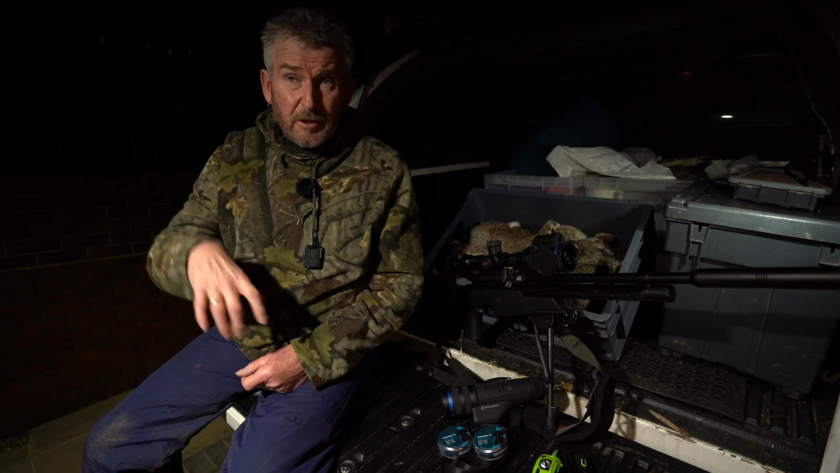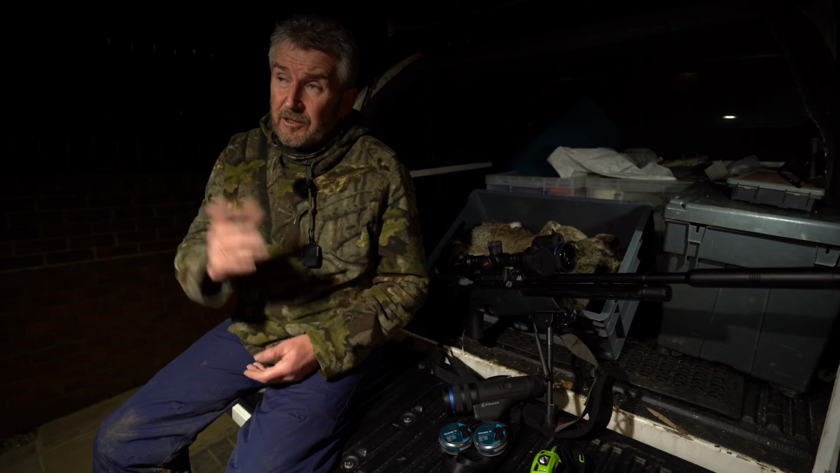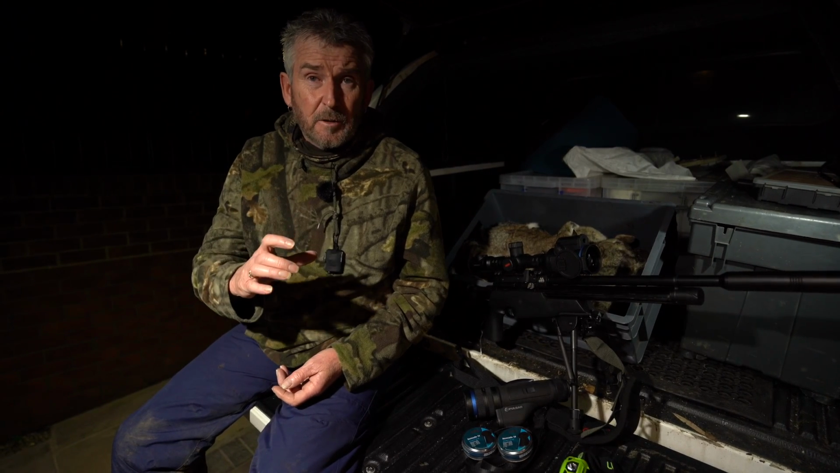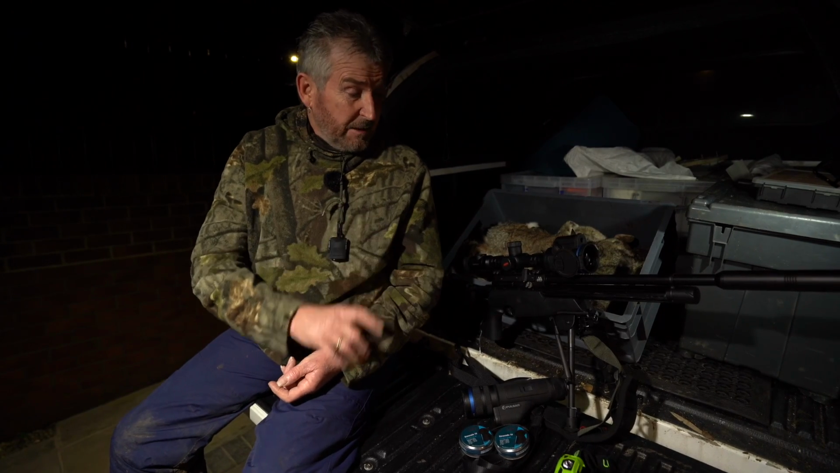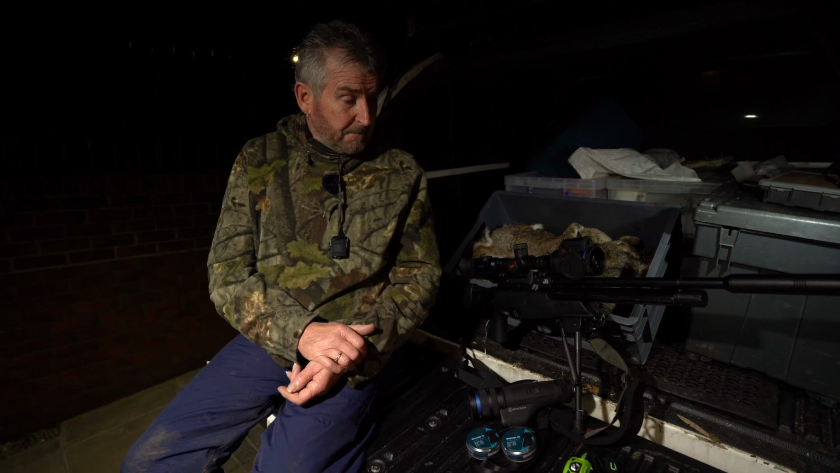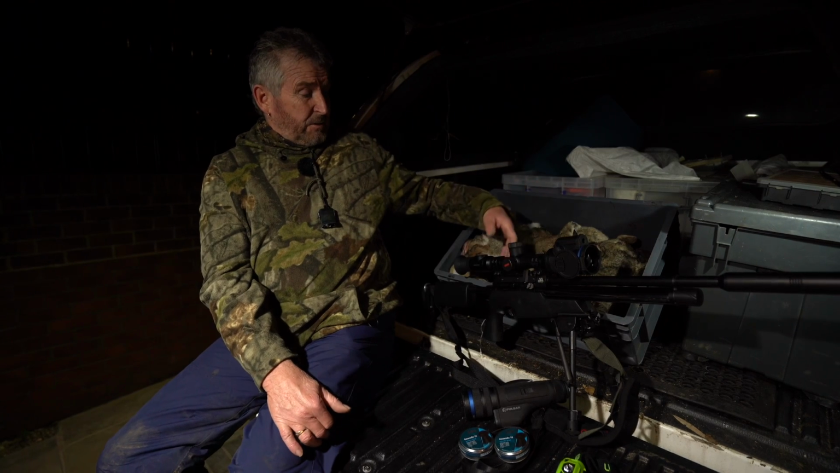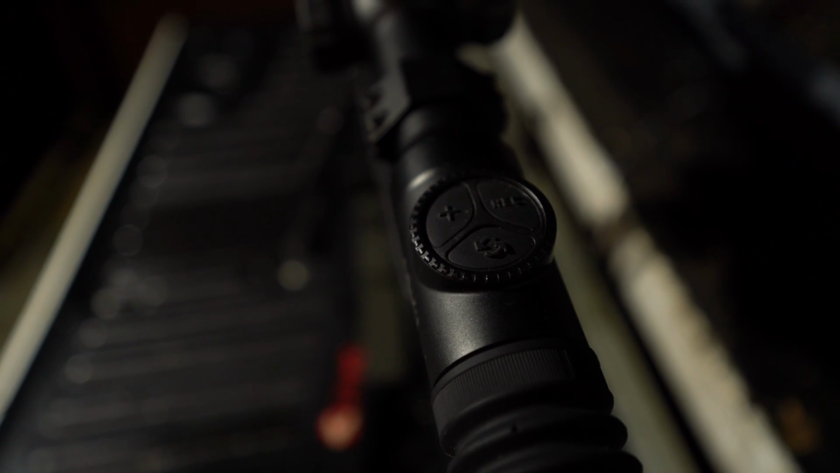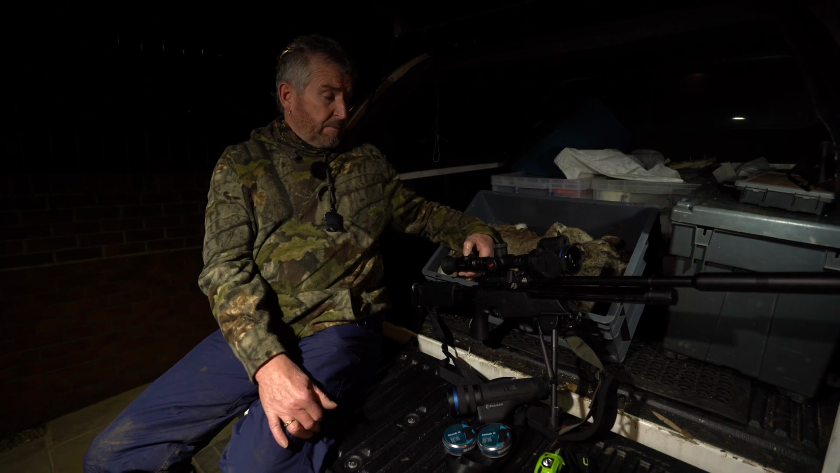You've got the picture in picture, so you can have thermal scope and digital picture in picture, and vice versa. And also, if you're out shooting squirrels in the red squirrel area, the thermal will pick the image out, and the digital scope will pick up whether it's a grey or red, because you obviously don't want to be shooting reds. Excellent bit of kit, top end kit. I think we've spoken so much about it in the past. It's quite a simple, intuitive way. All the control buttons are on the side. You've got the swap between digital and thermal. You've got the magnification plus button there, all the way up, and you've got the camera button.